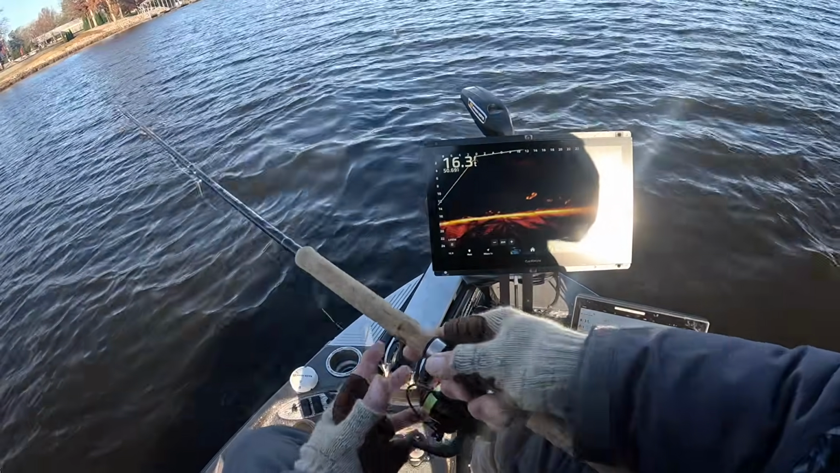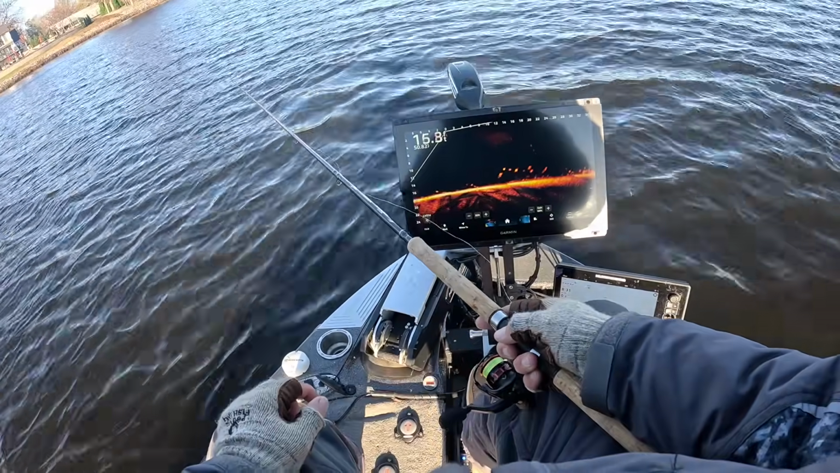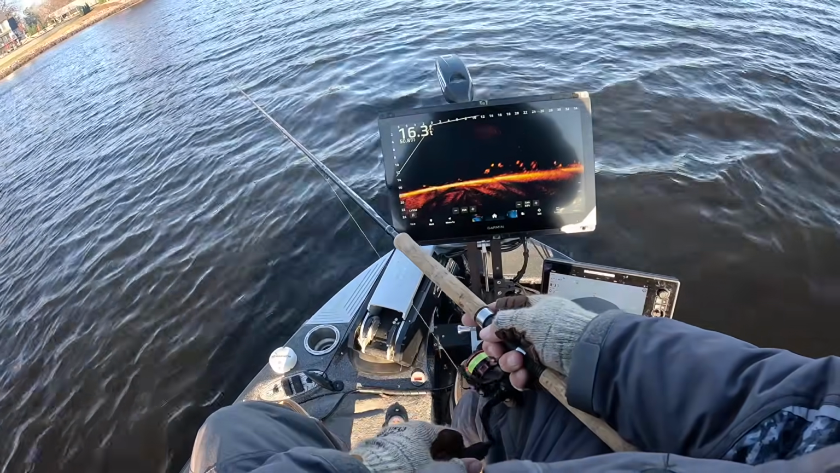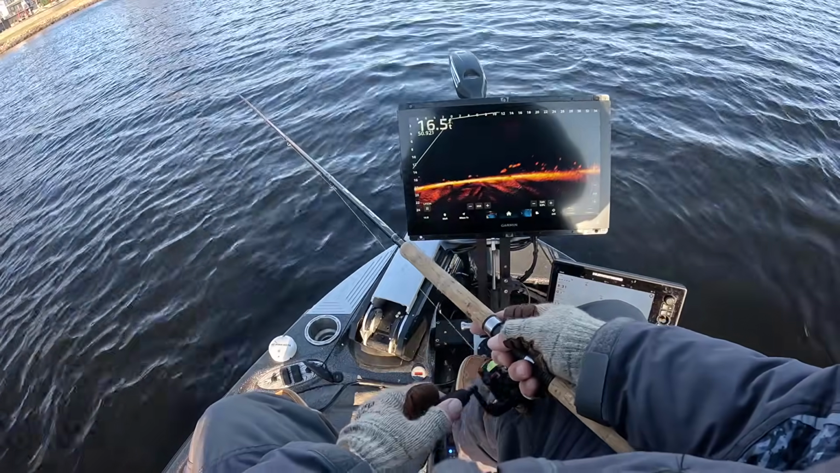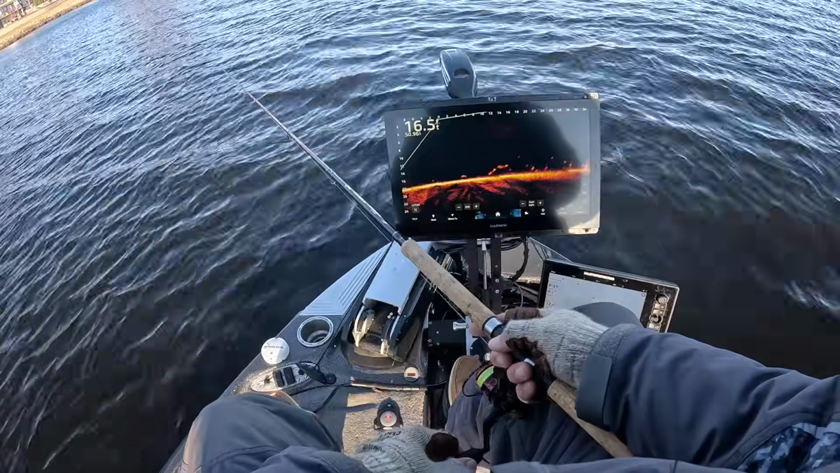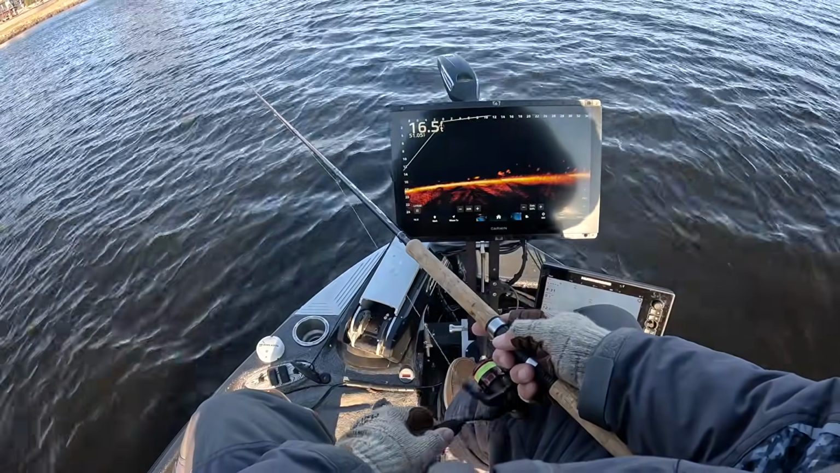Now we found a spot here that's clearly out of the wind. It is absolute white capping right now, and I gotta tell you, my hands are even cold, but I haven't got my winter gloves on here. We are definitely a shift of temperature.